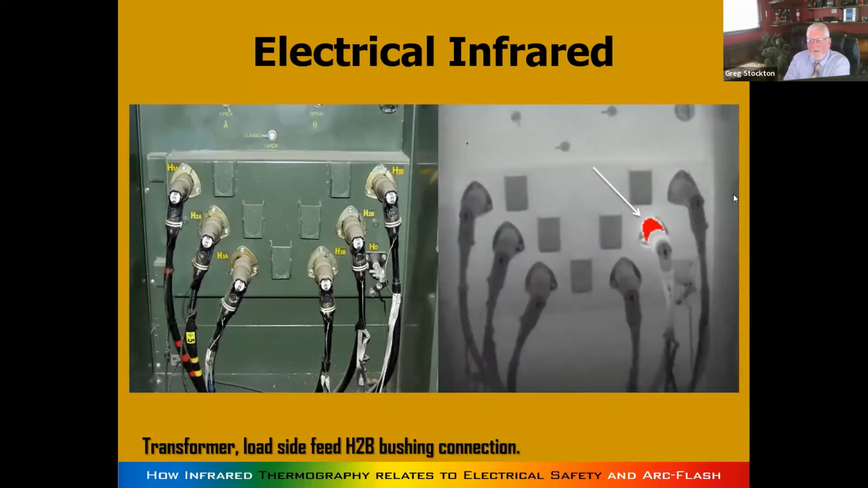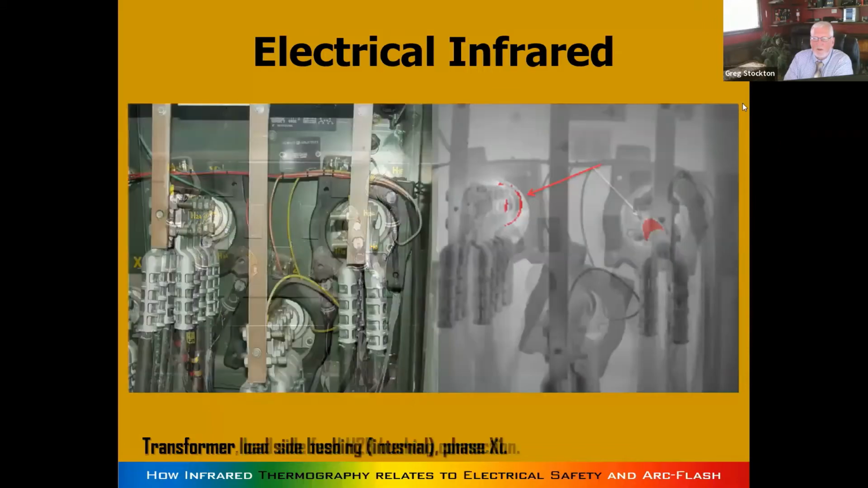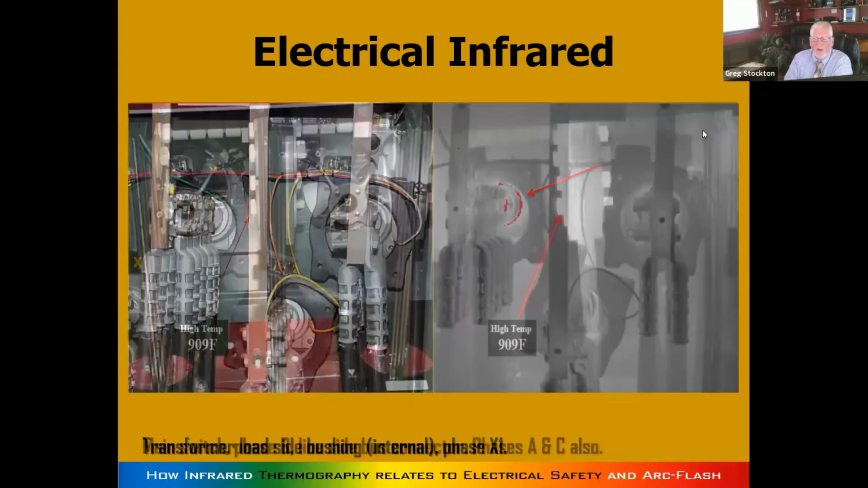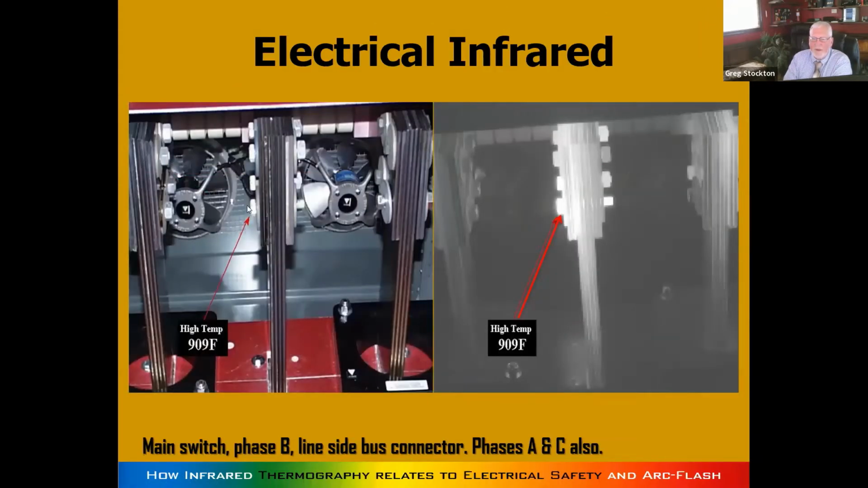Most of the time, the connections themselves fail because they either vibrate loose or they corrode. There's lots of ways they can fail, but they also can have mechanical problems like these bushings not being tightened up. And there's always, well, at the factory, it was Friday afternoon and we forgot to put these bolts on with the Belleville washers on there. 900 degrees is almost visible light.